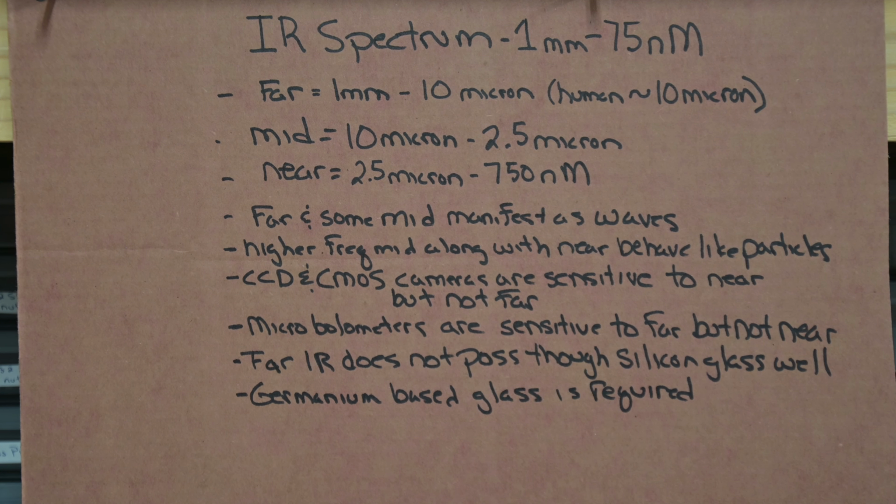So that being said, thermal imaging is kind of interesting, and actually the infrared spectrum is kind of interesting because it's the only part of the electromagnetic spectrum where one end is particles and the other end is wave. It's split into three different categories: the far, the mid, and the near. Far is 1 millimeter to around 10 microns, and interesting enough, humans emit radiation around 10 microns. Mid's around 10 microns down to 2.5 microns. And then the near, which is getting into the red light area, is from 2.5 microns down to 750 nanometers.